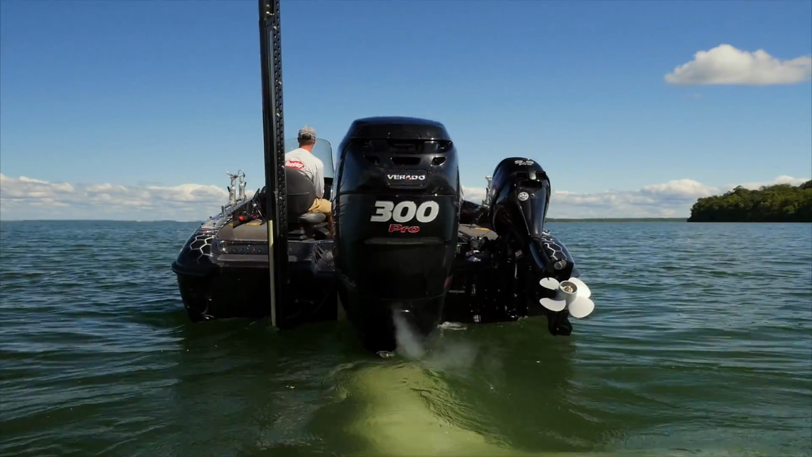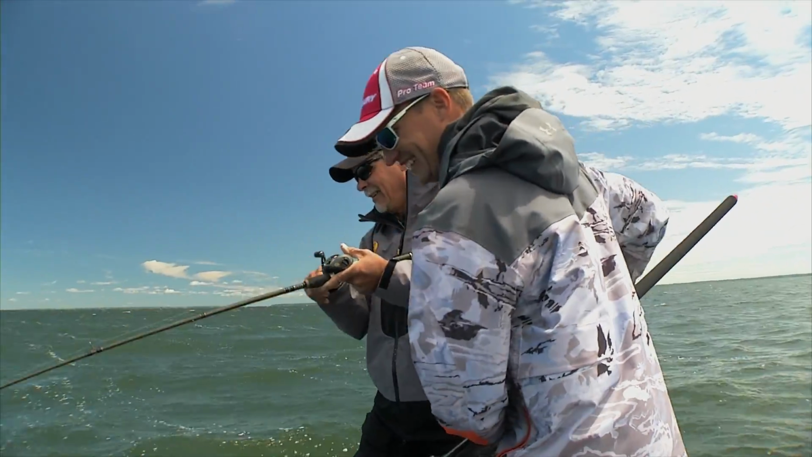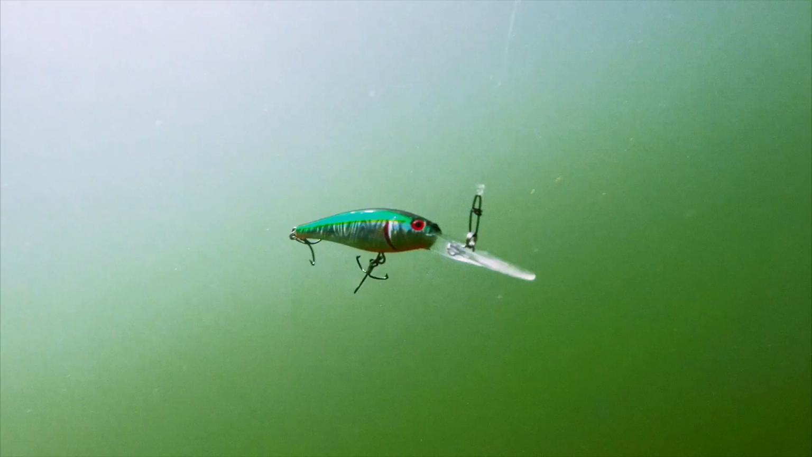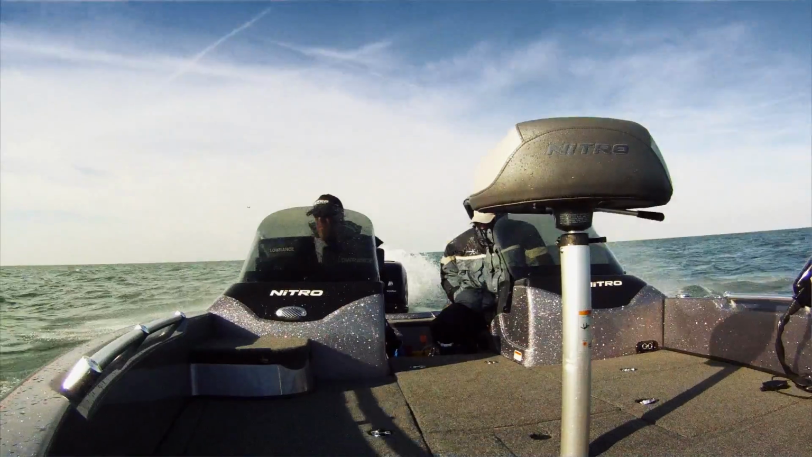We want to show you power fishing these lakes, moving faster, covering water more efficiently, hitting more spots. So come join us and we'll get the next bite. Just looking for the next bite.